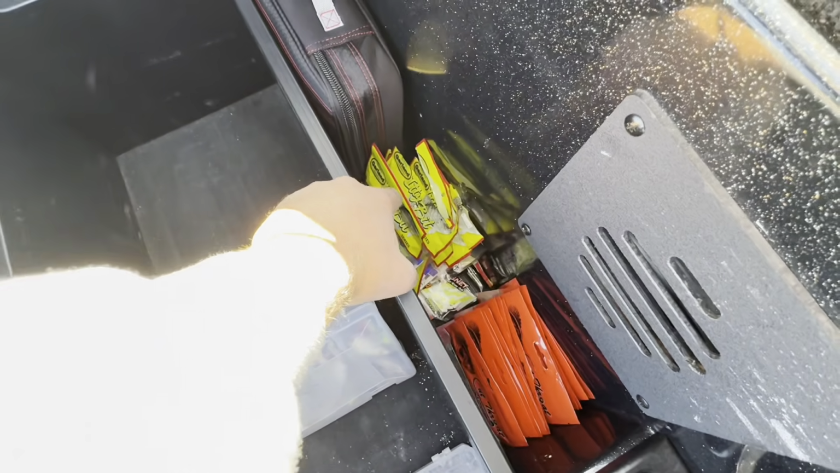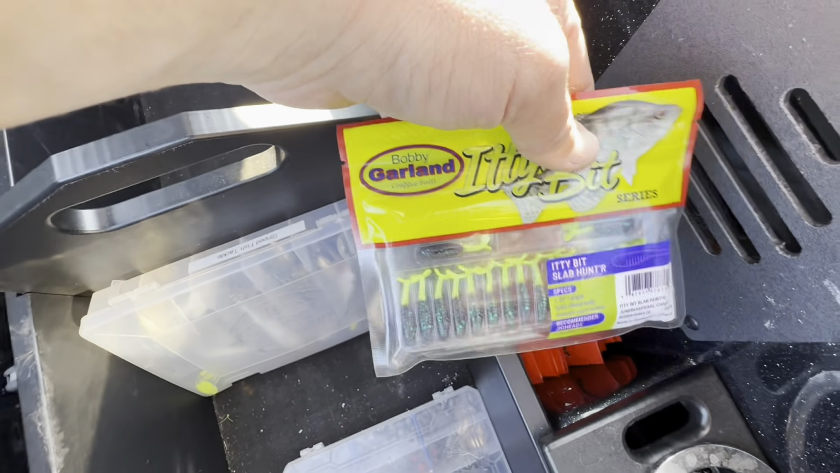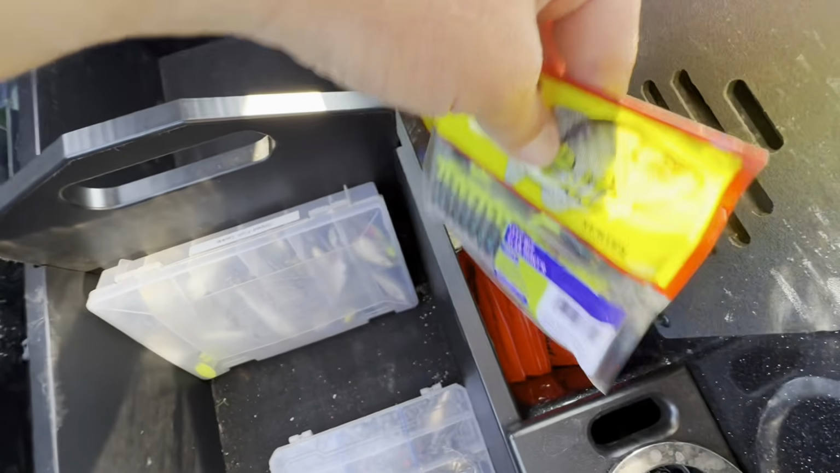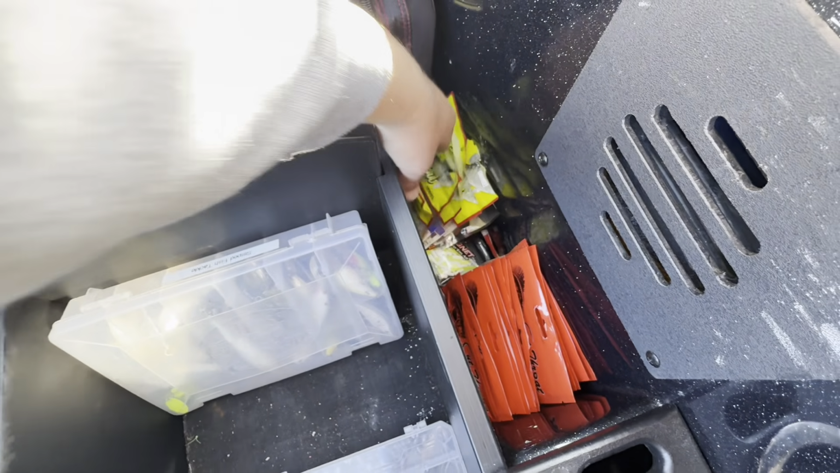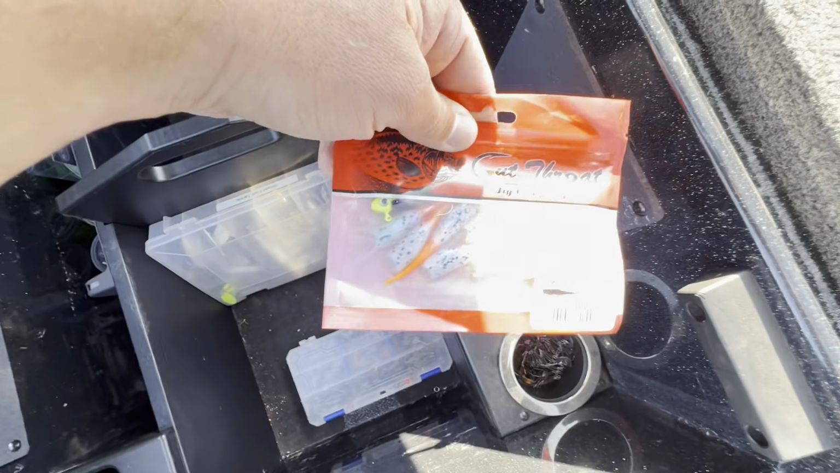This is all my Bobby Garland Itty Bit slab hunters. These are really little baits for when it gets real finicky. You know, I should have been probably throwing some of these today to try to get them finicky ones to bite. But it is what it is. These are all my Cutthroat Tricked 'em series in various colors.